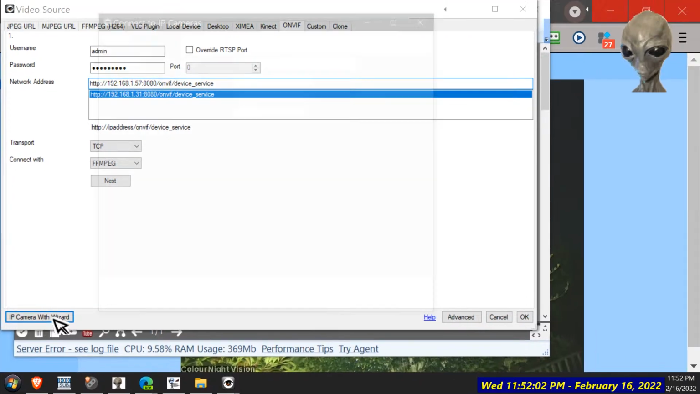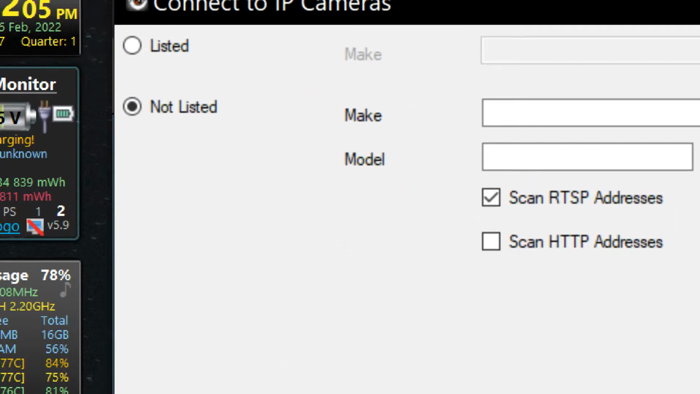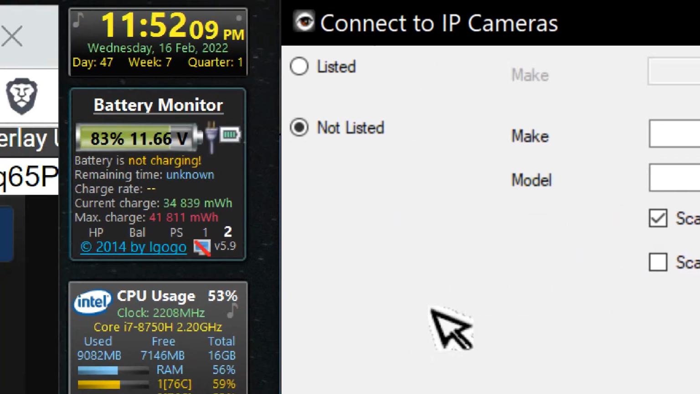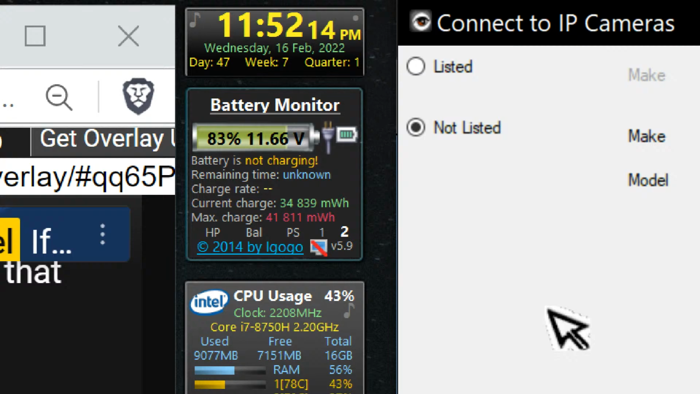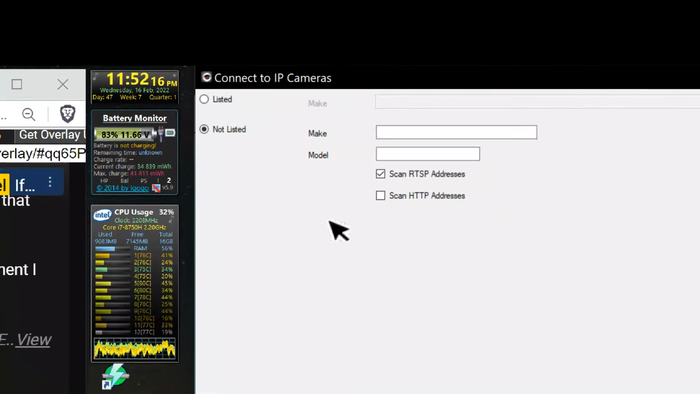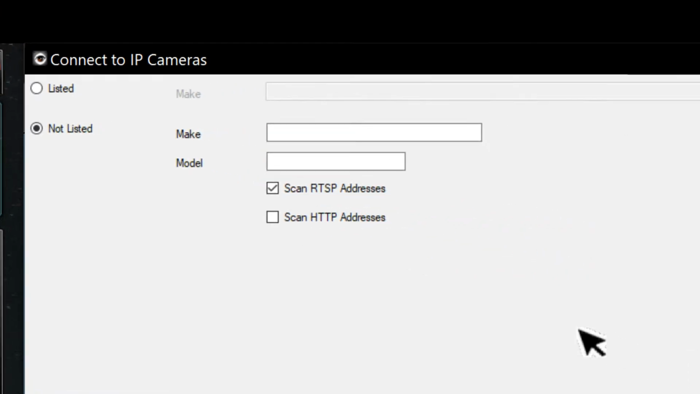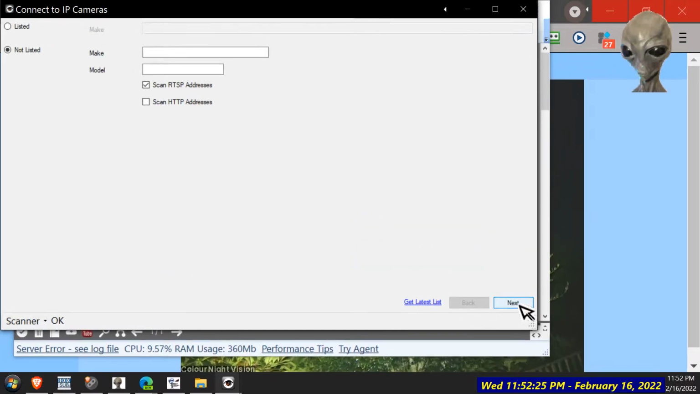Where's it going? Not listed. See, I don't even know what the make of the camera is because it doesn't even have a make. Too many addresses.